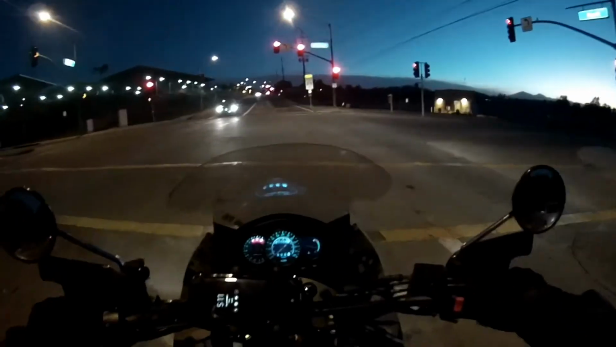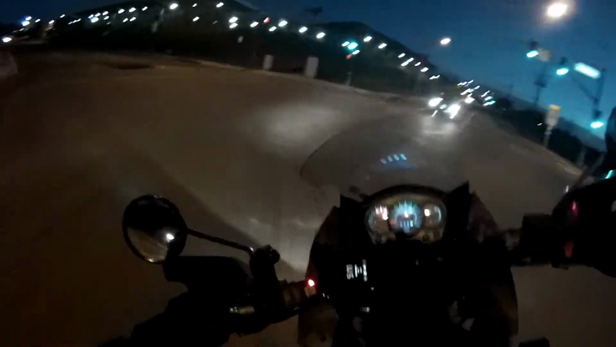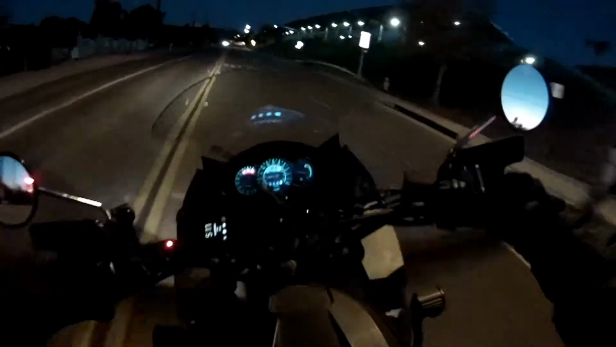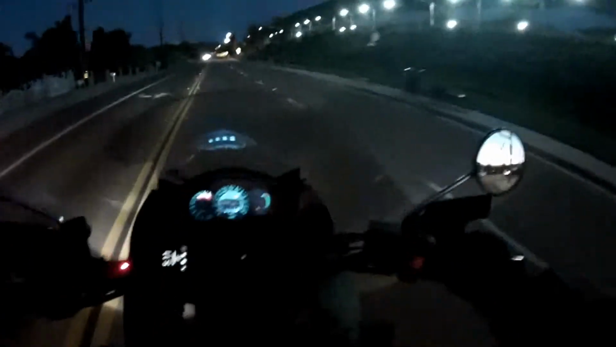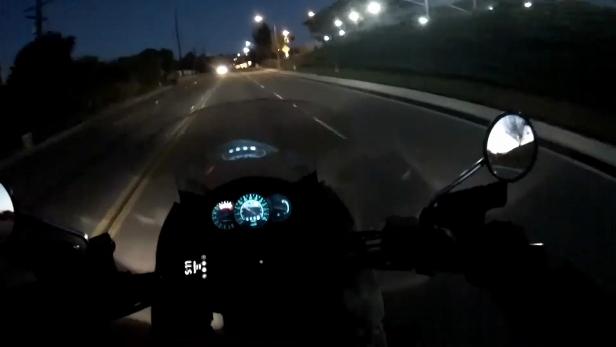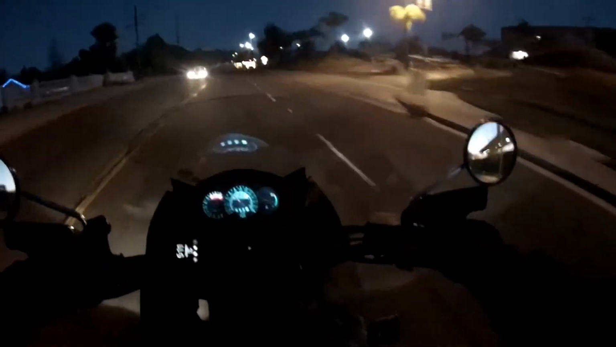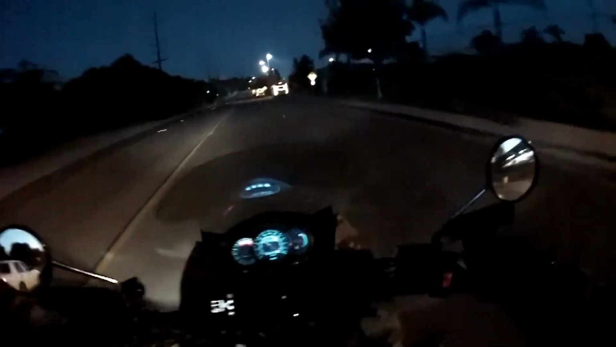Speaking of the Vozz D2, there's a lot of room in this helmet. I had a lot of pressure on my forehead in the Bilt Explorer dual sport helmet. I had a lot of pressure on my forehead after just like a 30-minute ride. It was almost uncomfortable as soon as you put it on. So I got this Vozz and there's a lot more room in here.